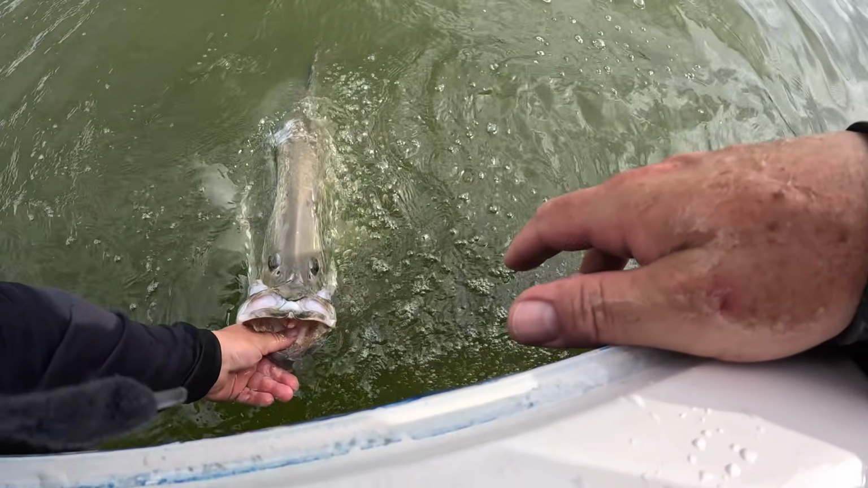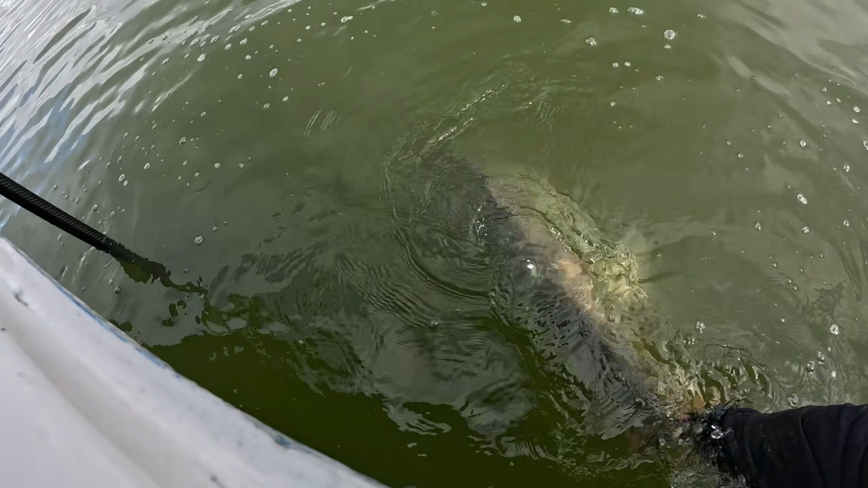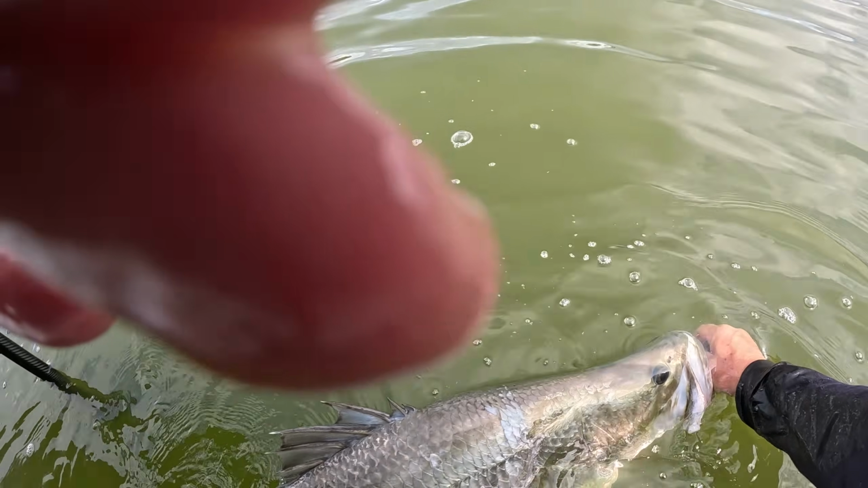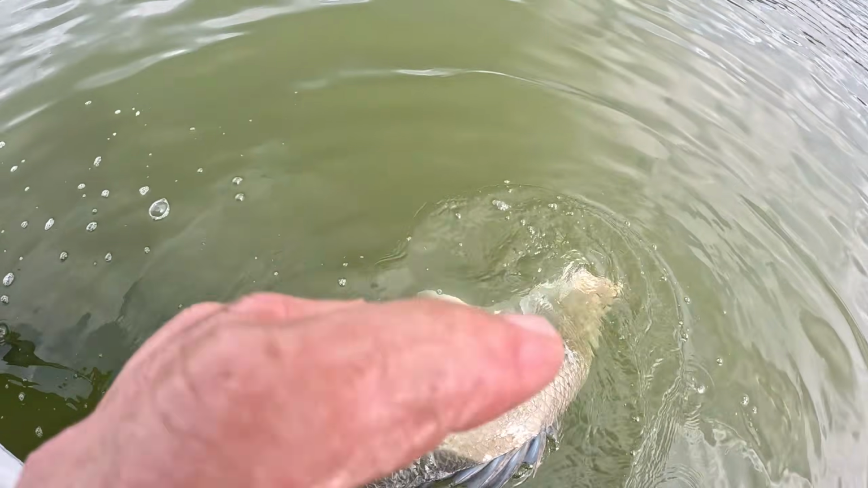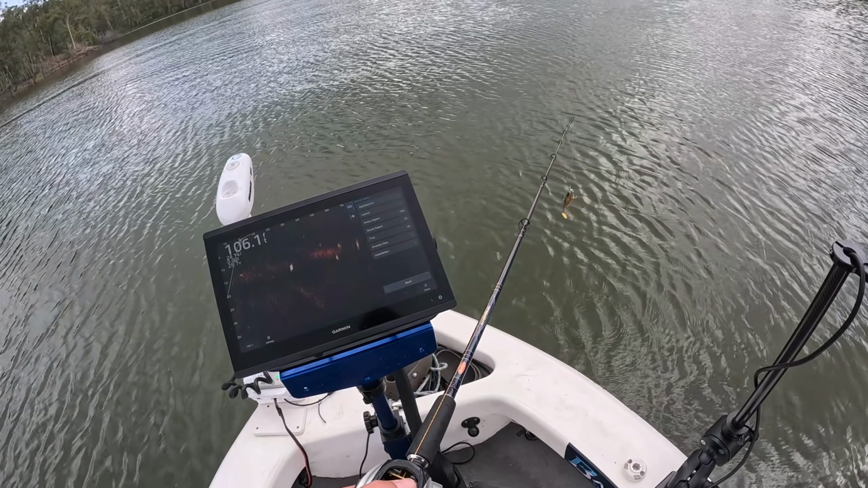Okay, headlong fight. Oh, he's good to go. There he goes. So stoked with that fish. Mondy reckons leaves the threes alone.